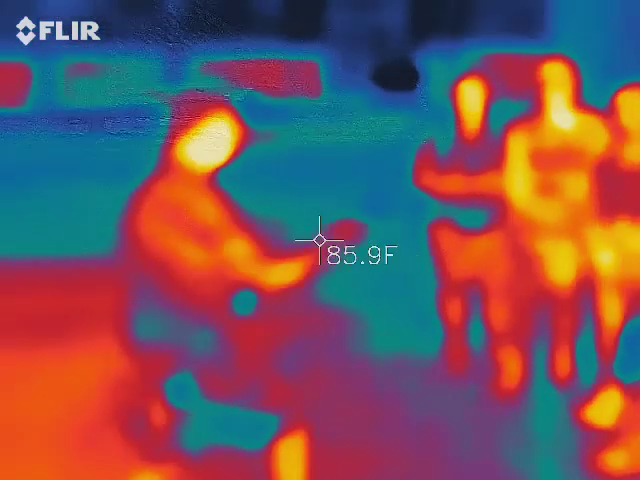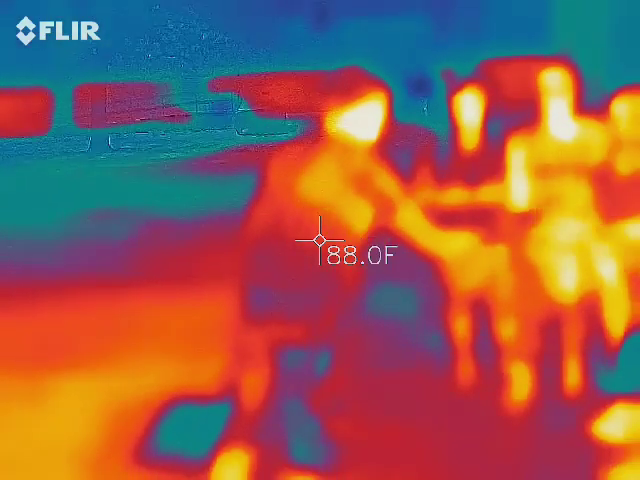So both lasers go to the same pair of hands. Oh. Yeah, look at you. Oh, there you go, flashing people already.